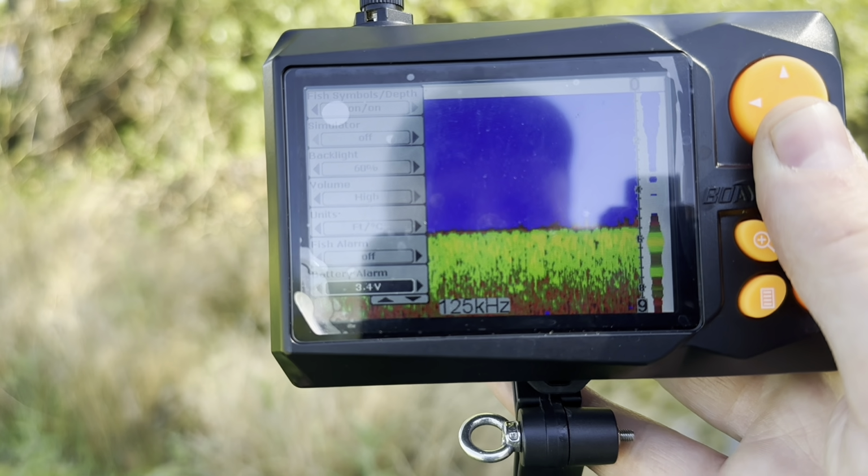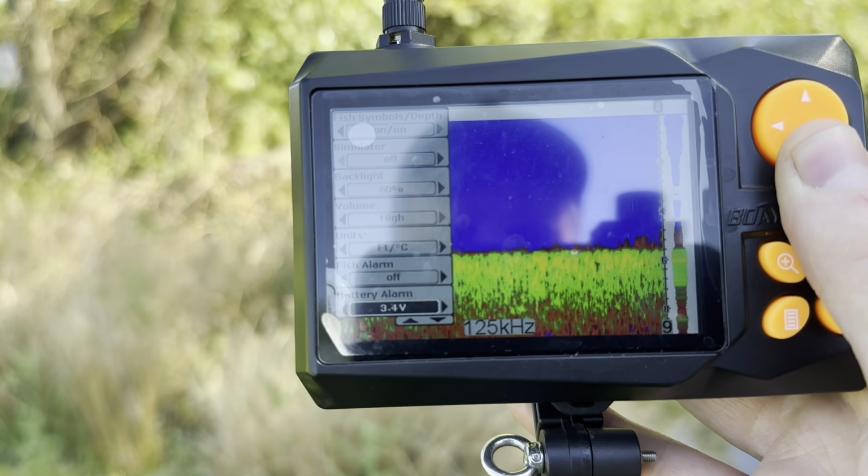We have battery alarm, which is our low voltage alarm. 3.4 volts is when it will start telling you that it's low on battery. I recommend you keep that where it is.